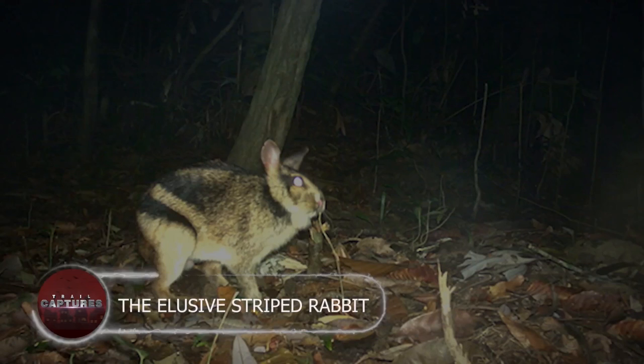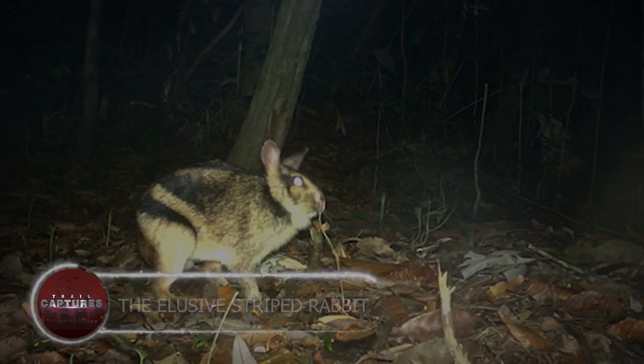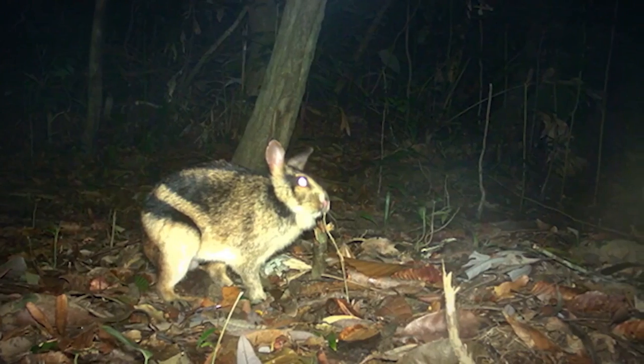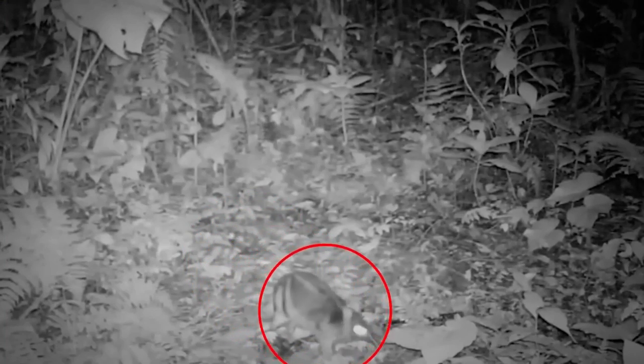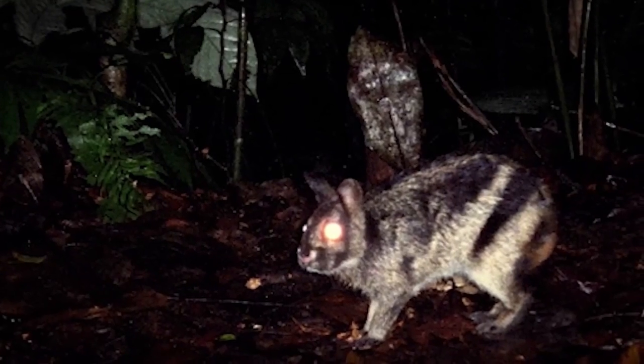The elusive striped rabbit. Ever heard of the Sumatran striped rabbit? No worries if not, cause this cutie is a true master of hide and seek. This rare rabbit is so weird that it's only been spotted on camera a handful of times. Talk about being camera shy.